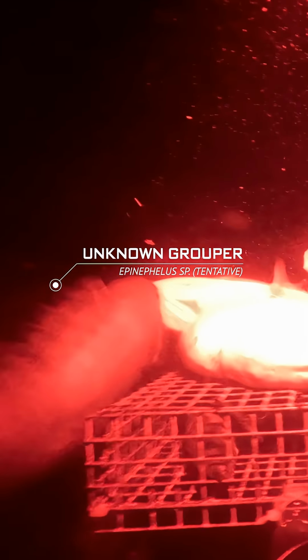But a meal this size is sure to draw in many other strange creatures. Sharks aren't the only big predators lurking at these depths. This large grouper was interested in the bait right away. When it opens its mouth, it creates a vacuum that pulls in the bait, a method called suction feeding that groupers also use to swallow small prey whole.